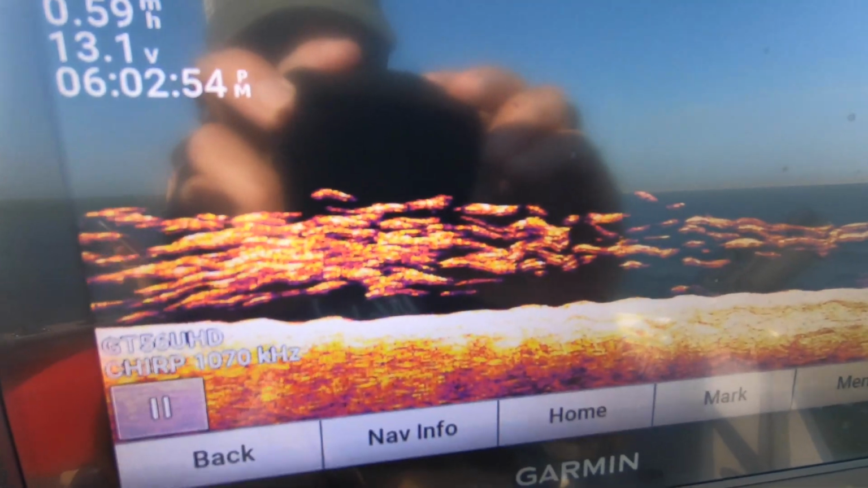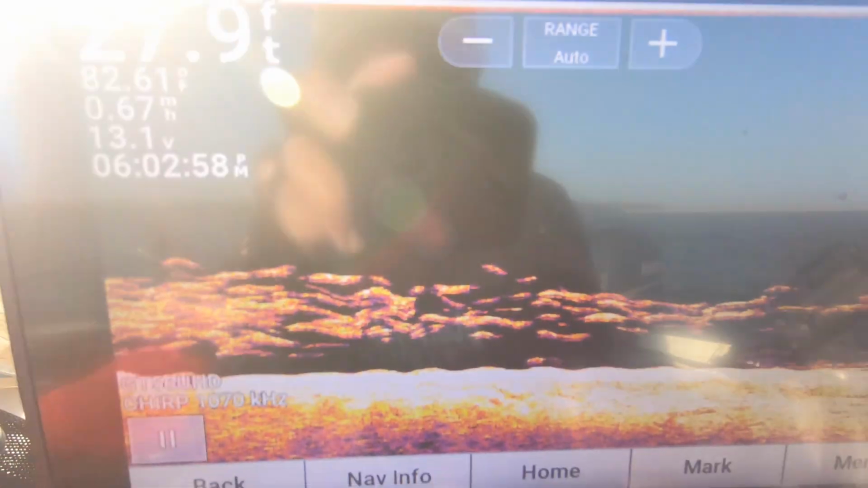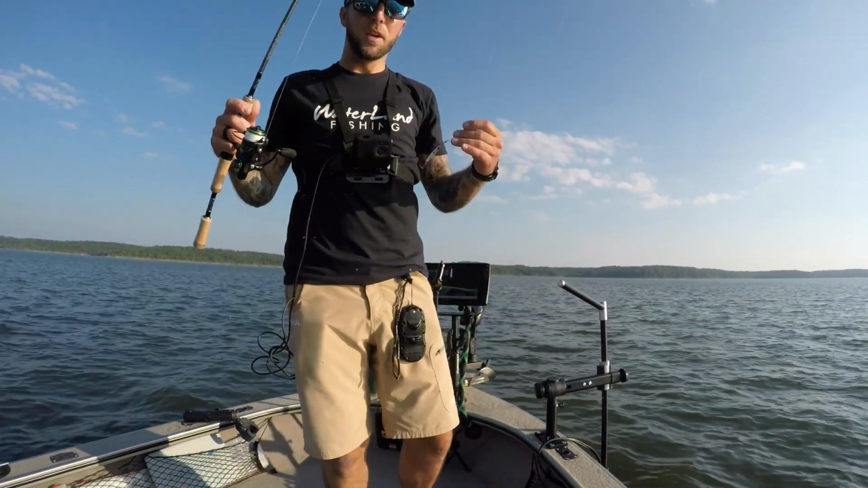Okay, now time to get to fishing. Wow, look at all those fish. Oh boy. All right, well, we are finally sitting on top of fish. Got everything rigged up here.